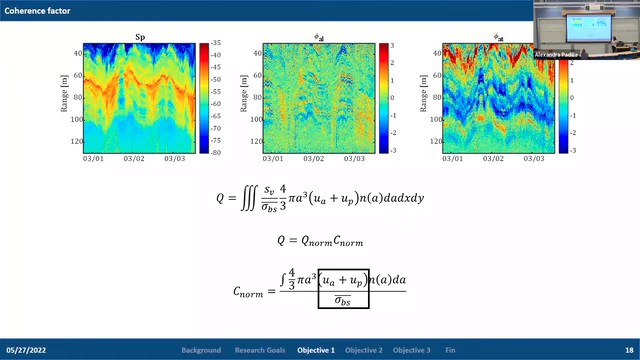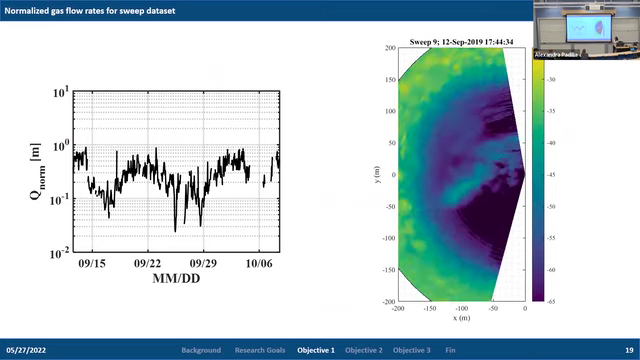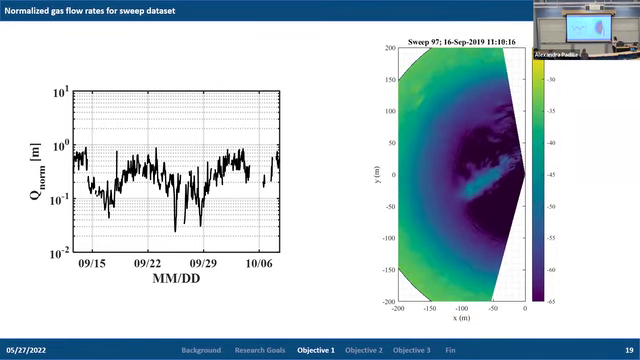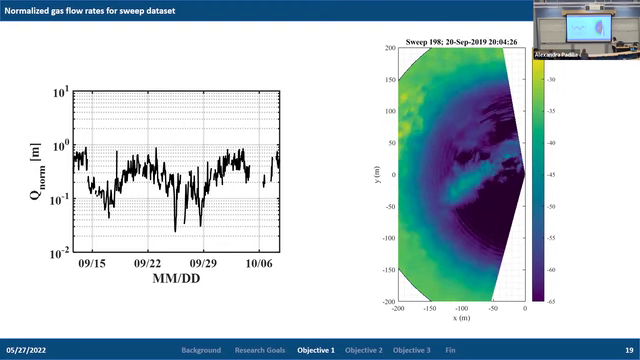And so with that, we can report estimates of the normalized gas flow rates, and that's what I'm going to show you here. We have two different data sets, and I'm going to talk about the sweep first. For one complete sweep, we can calculate one value of the normalized gas flow rate. It's important to note that each sweep takes about an hour to measure, so between each sweep it's about an hour.